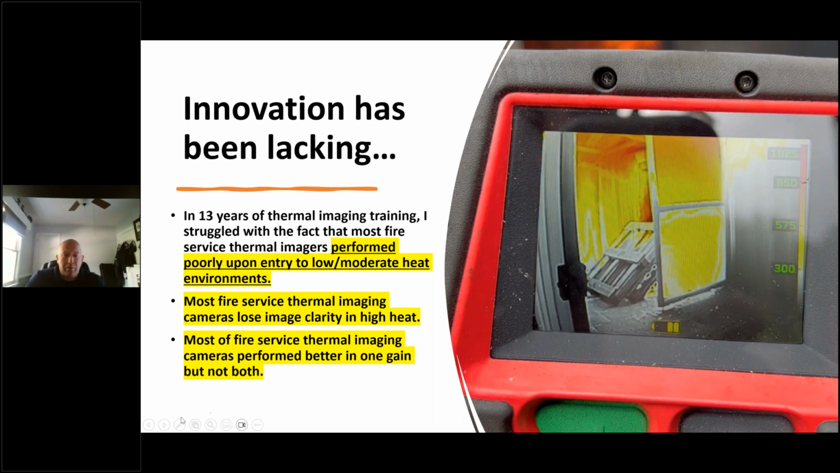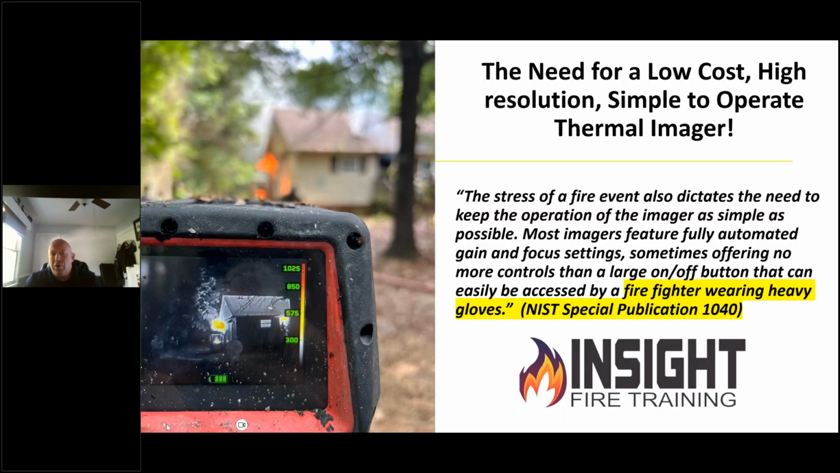So this camera did something that no other camera did before. It performed better in high sensitivity and low sensitivity. Those of you who've heard me talk about this know that I am very big on making the firefighters' lives simpler and safer and easier, because you have enough challenges, especially in a reduced staffing environment and the way the world is now. NIST has this in one of their publications, talking about the stress of a fire event. It basically dictates that the operation of these devices should be kept as simple as possible. And SEEK did that by helping us make this device simple and easy to operate.